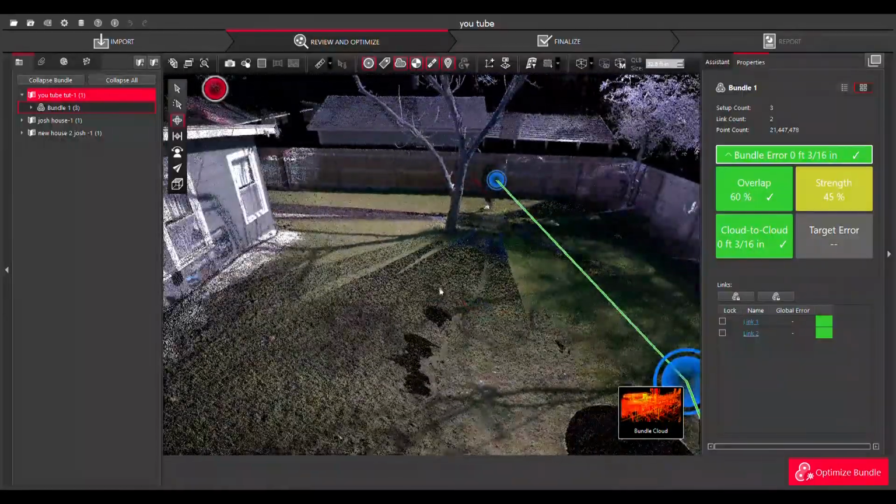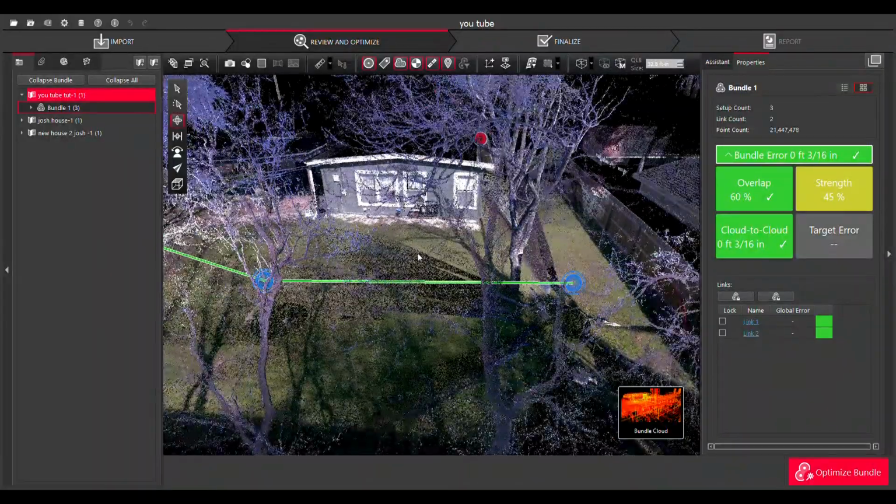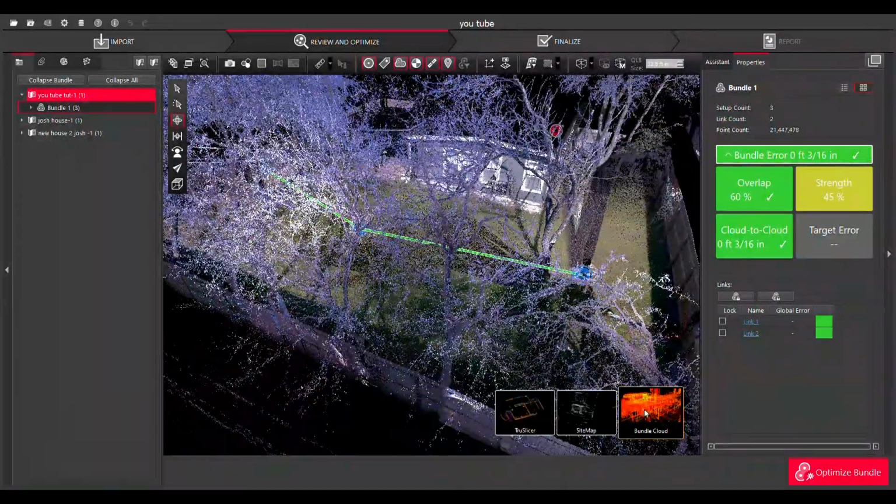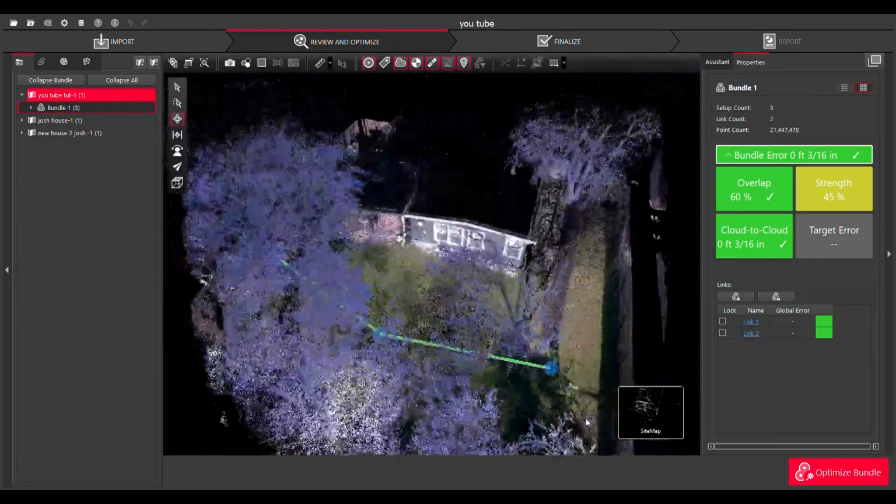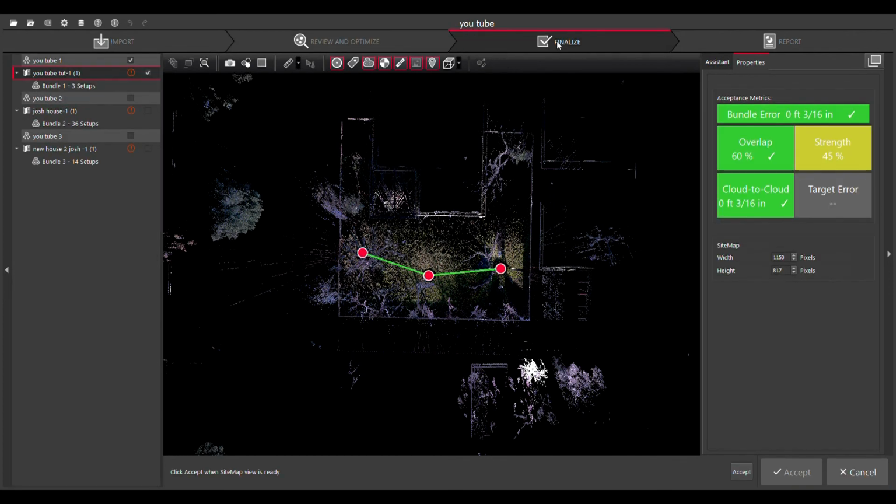So what I'm going to do is import this into Revit, and I'm not going to delete anything, so I'll just go back into the sitemap. I'll go into Optimize Bundle. It's successful. So we come into Finalize, accept it.